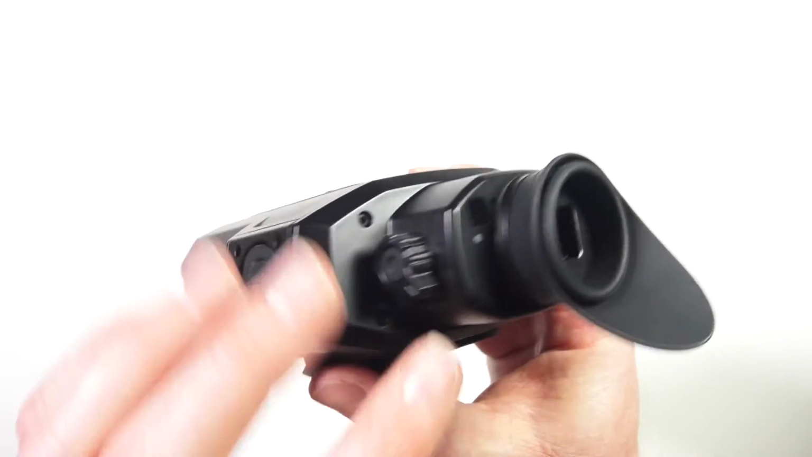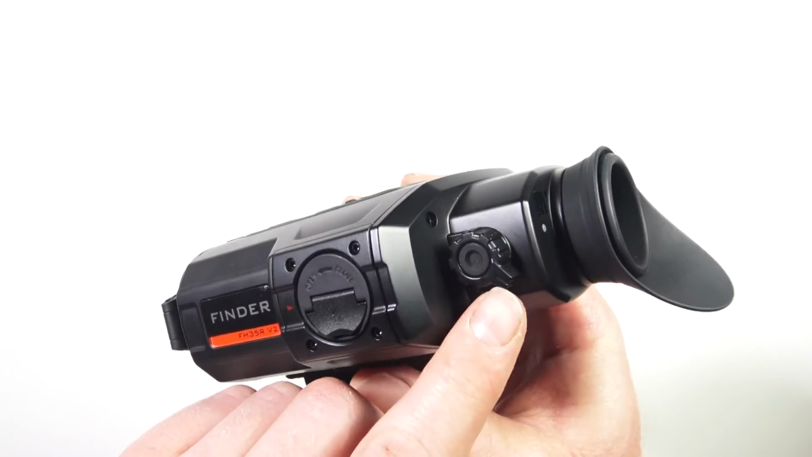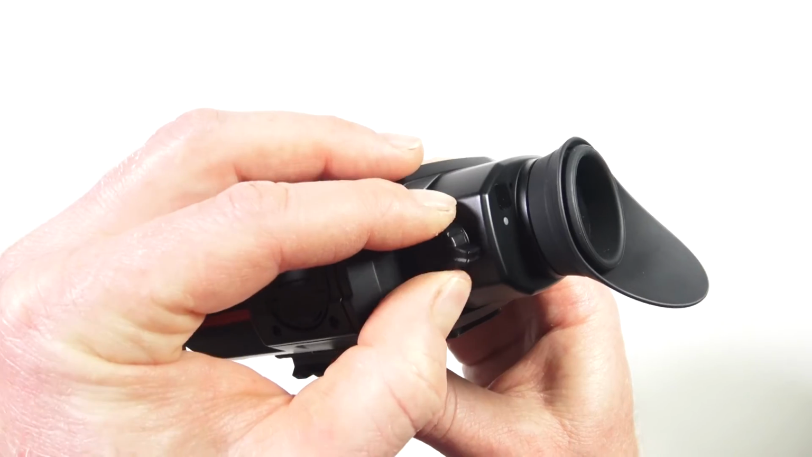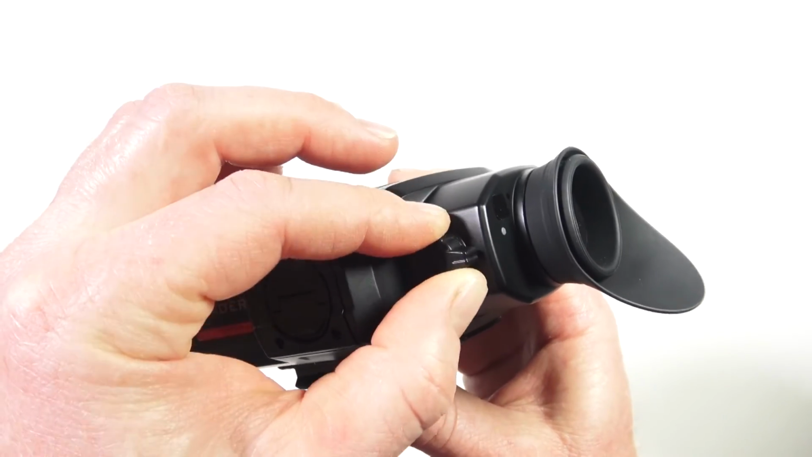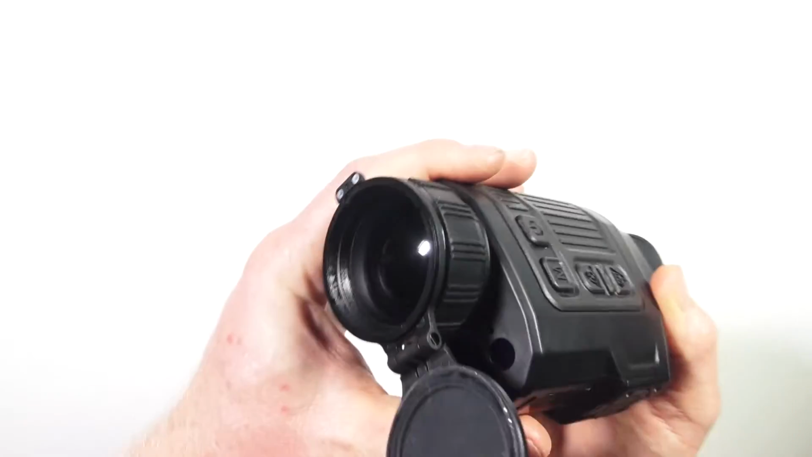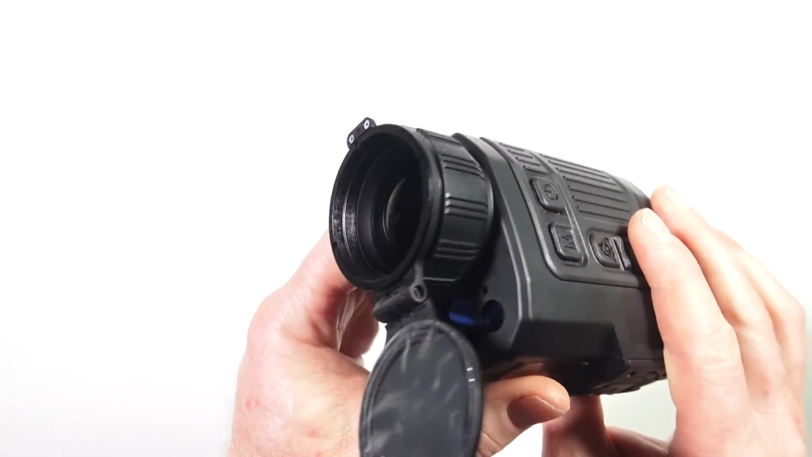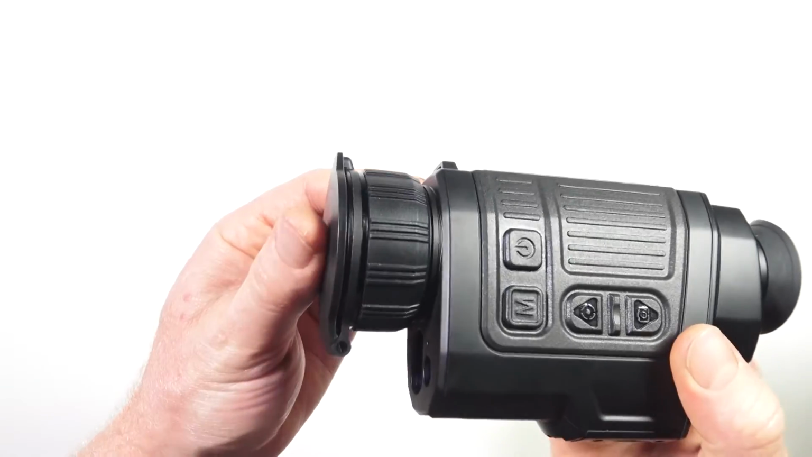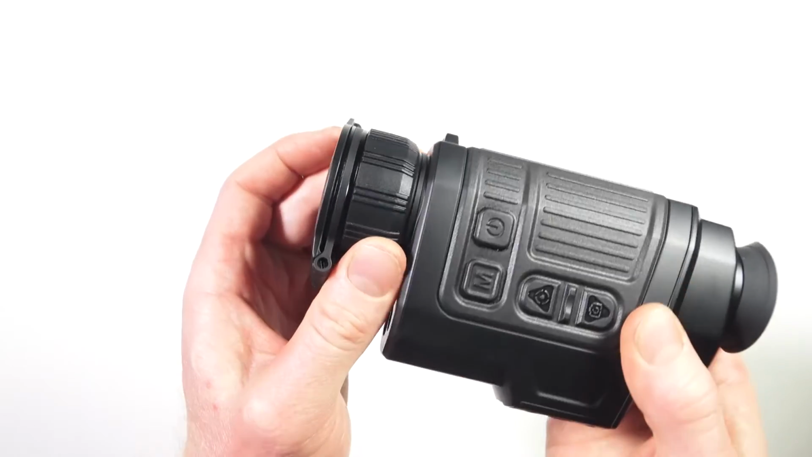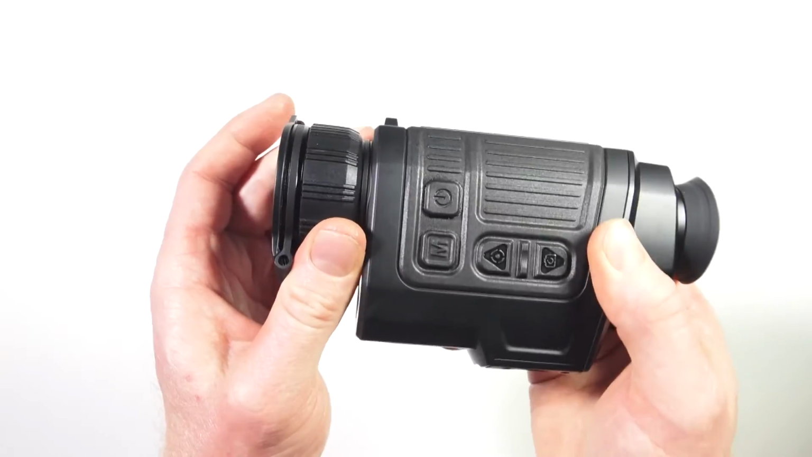Alright, so at the back here where you are looking through the device, there is an adjustment here for the screen inside, which allows you to clear it up to suit your eyes. At the front, we have our actual thermal lens, 35mm, and we have our adjustable focus here for our image to focus it at different distances.